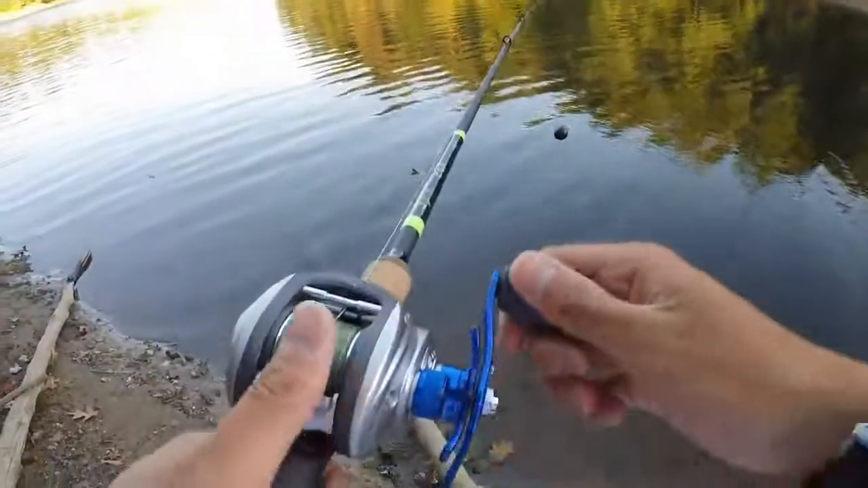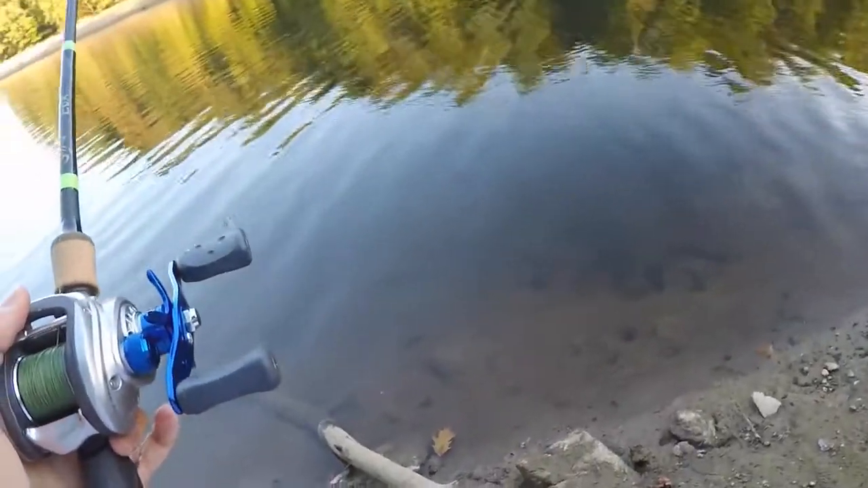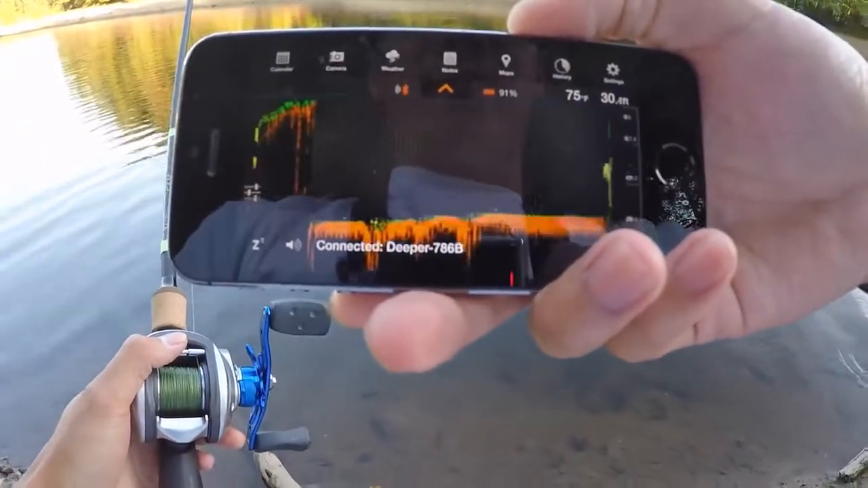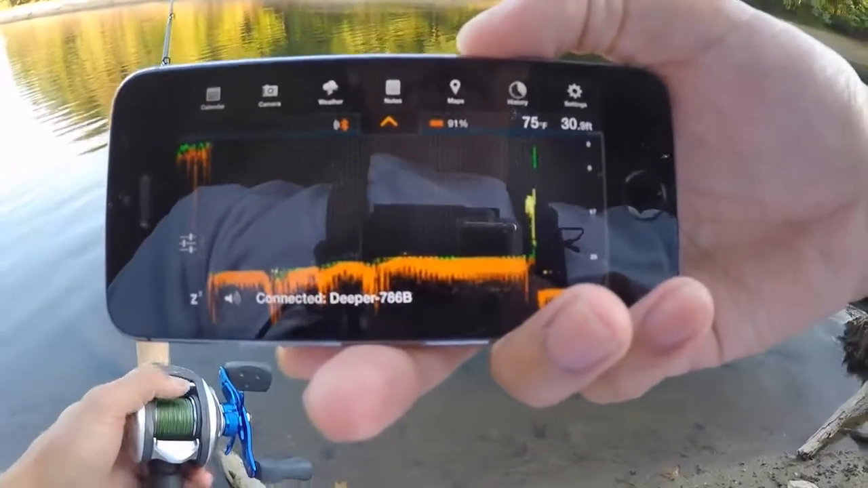So I'm going to bomb cast out here. That's about a 40-yard cast, and I should be in about 25, 30 feet of water because this reservoir is so deep. So yep, it's showing 31 feet right there.